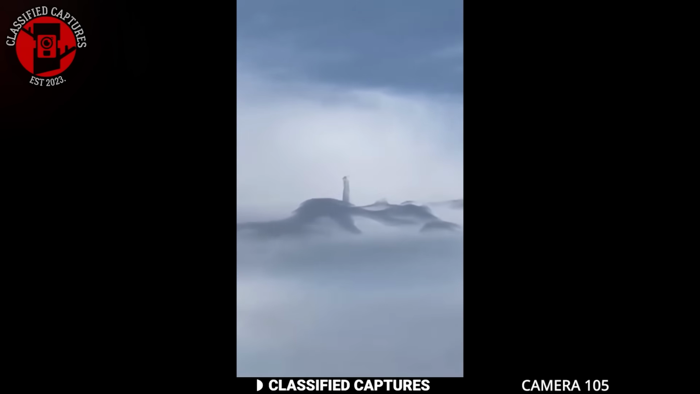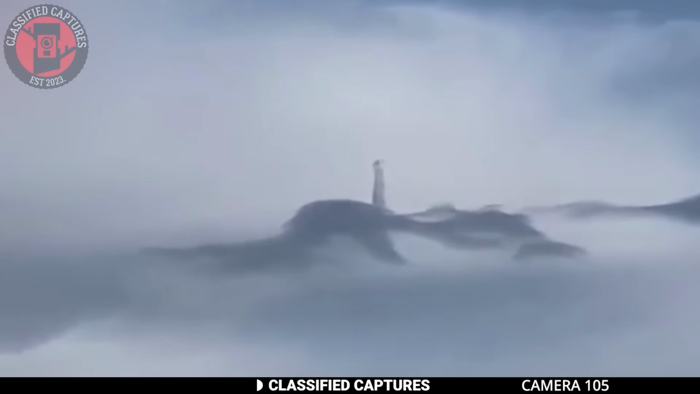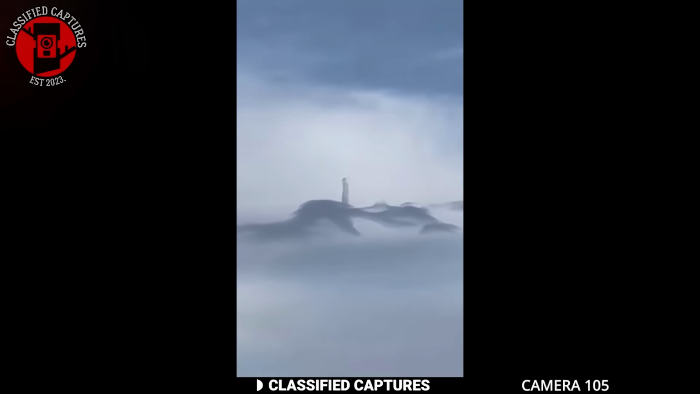This strange sight was captured in the northwest of Ningjiang. What you're looking at is a peculiar mountain-like formation with what appears to be the shape of a person standing at the very top. The figure seemed to be draped in a robe, giving it an otherworldly vibe.